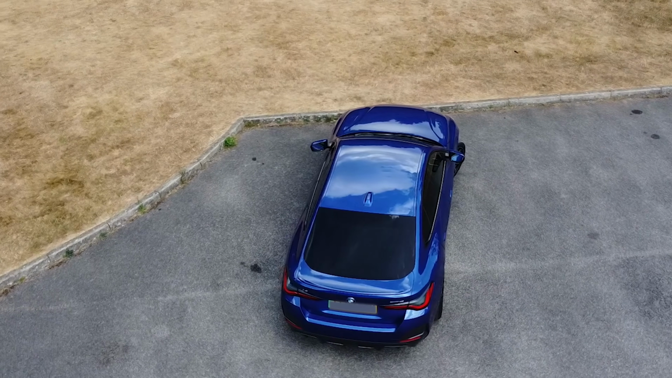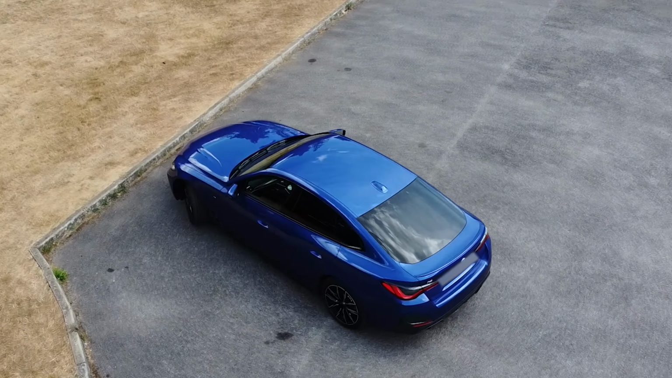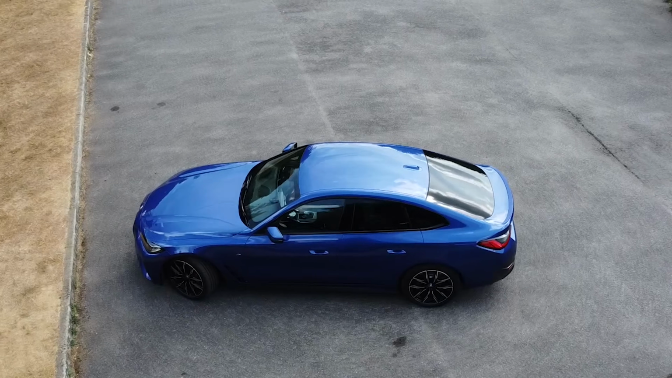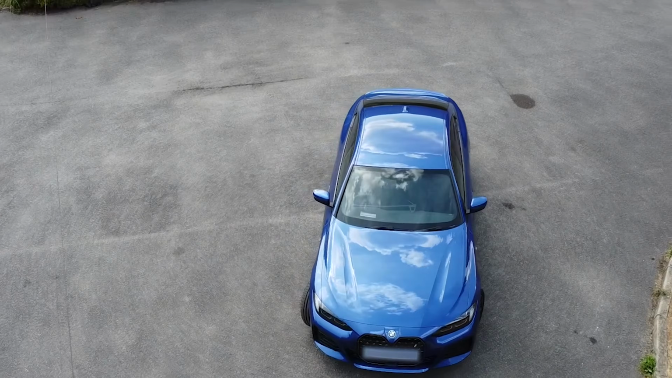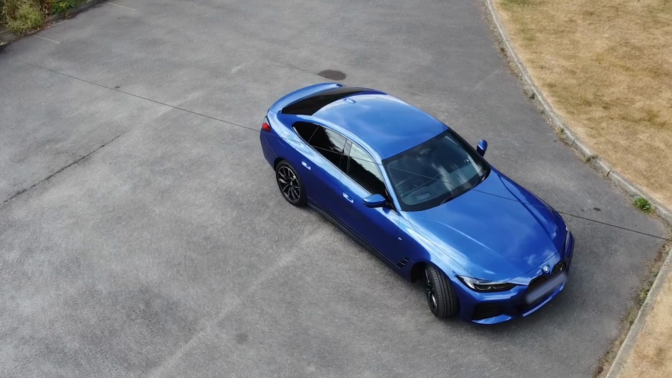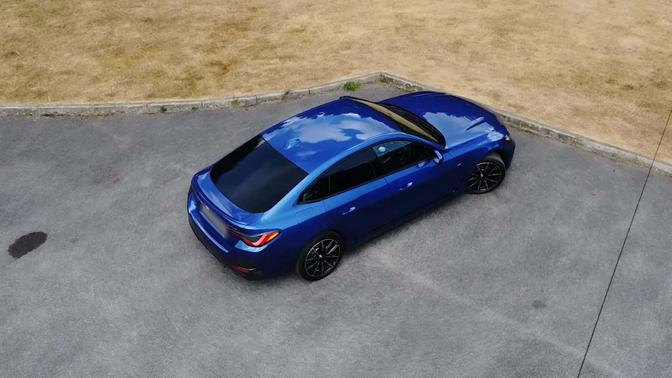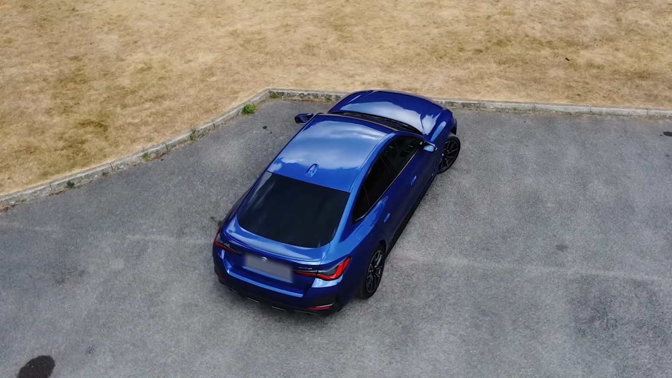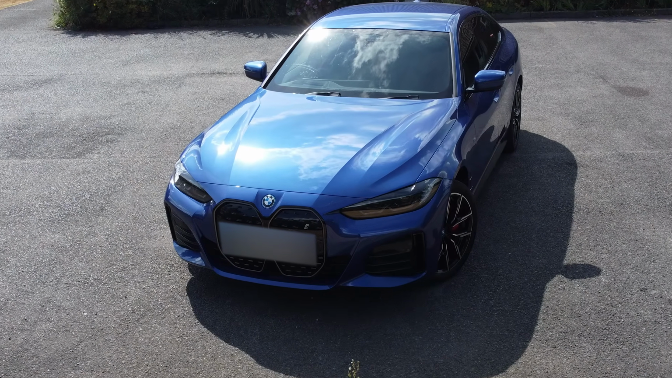But the general brightness of the LEDs though, they are pretty good. I don't need to see miles up the road, which is one of the reasons why I didn't option the laser lights. Also, the laser light was coming as part of a package that was costing a lot more money. I'd already optioned on this car nearly £10,000 worth of options, so I wasn't going to option laser lights on top of all of that. And so that was my big issue.